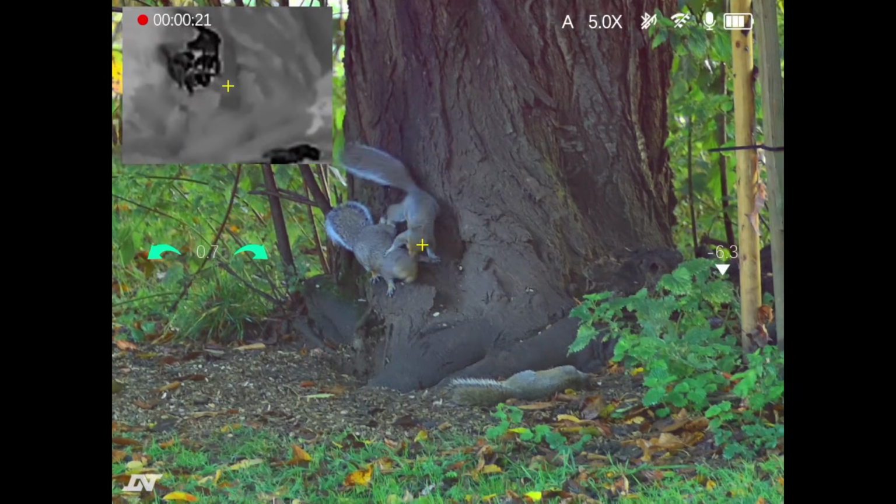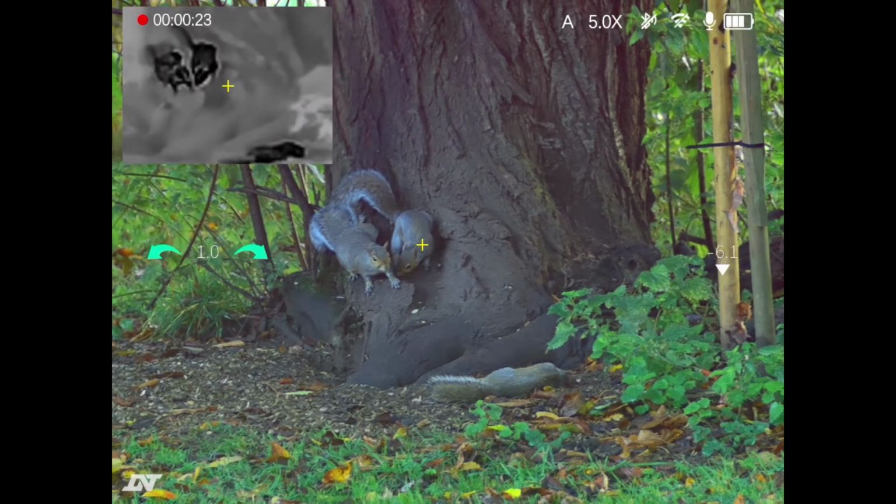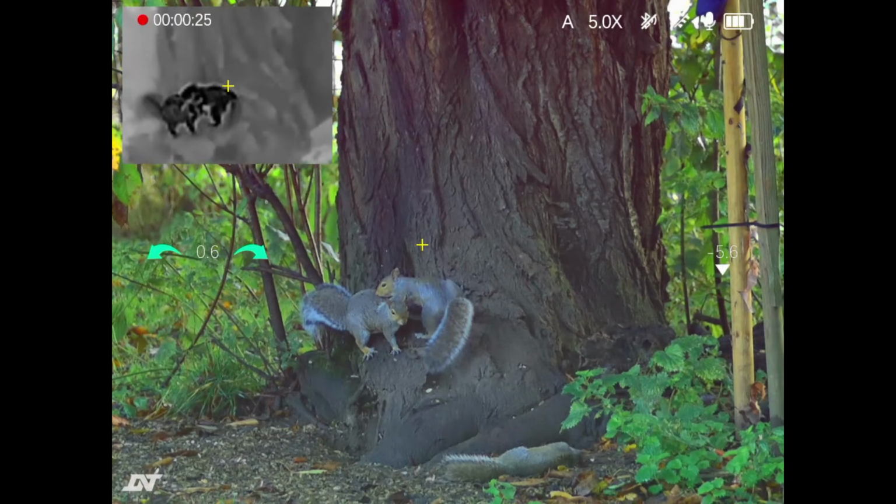Now after the first one was shot, looking at the reaction of these 2, these 3 were definitely part of a family.